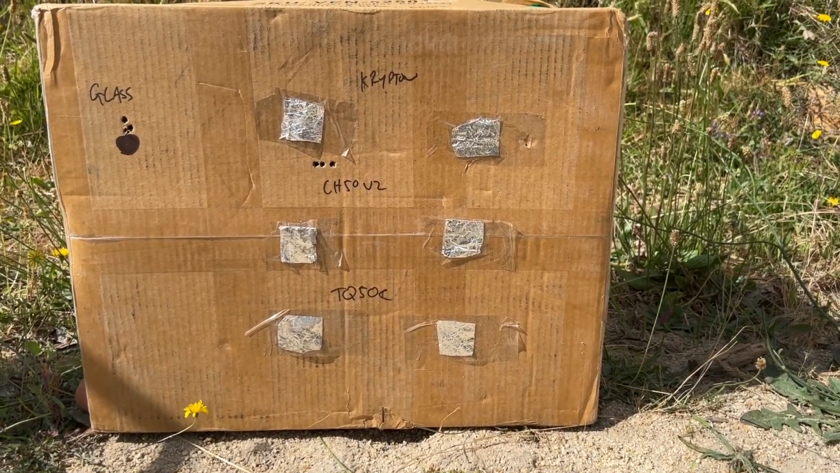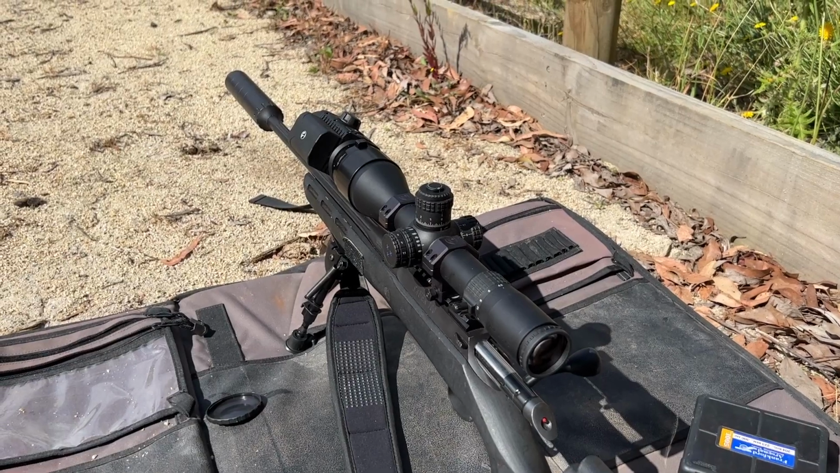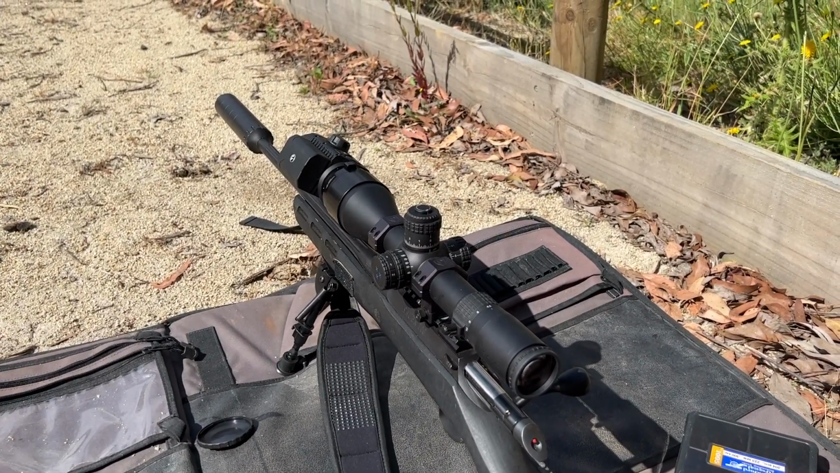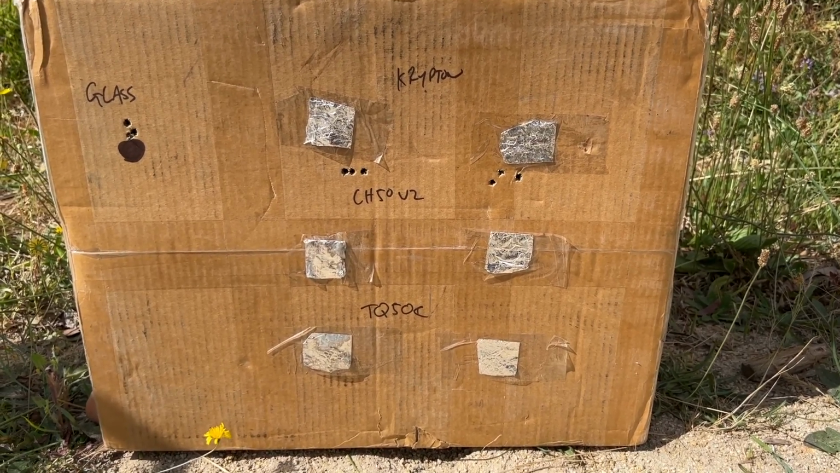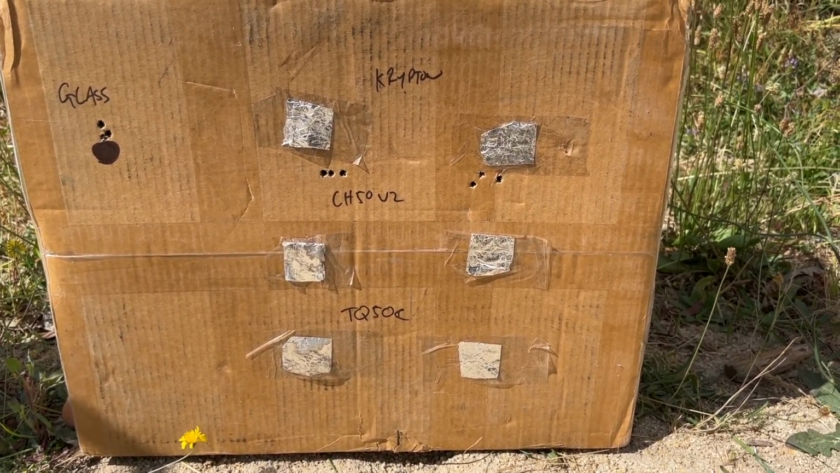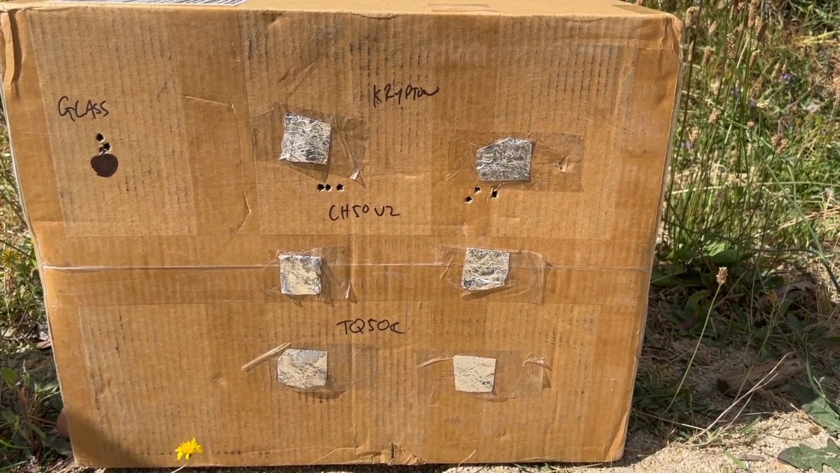Now, we're going to rotate the device, and we're going to shoot at the second target. All right, as you can see, I've rotated the device to the right, so I'm going to shoot it and see if this makes a difference in impact. All right, so after rotating the device, we can see that the point of impact is still about on the same horizontal plane, but has moved over to the left. So definite point of impact shift there when we also rotate the device.